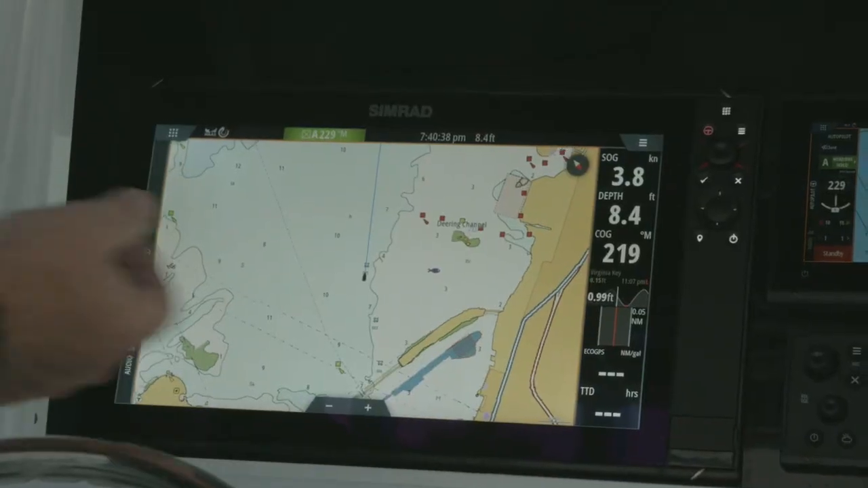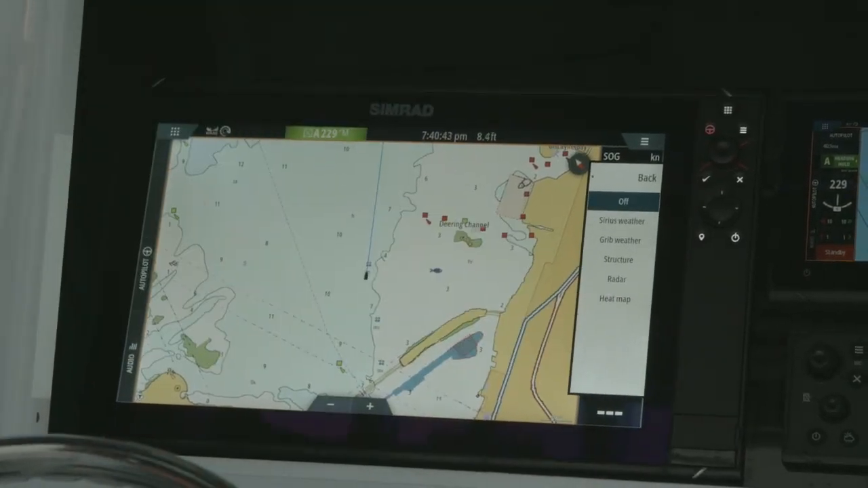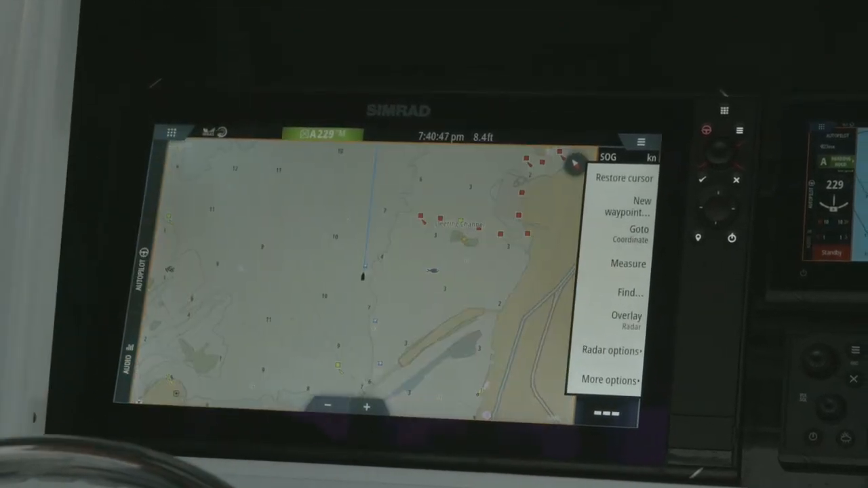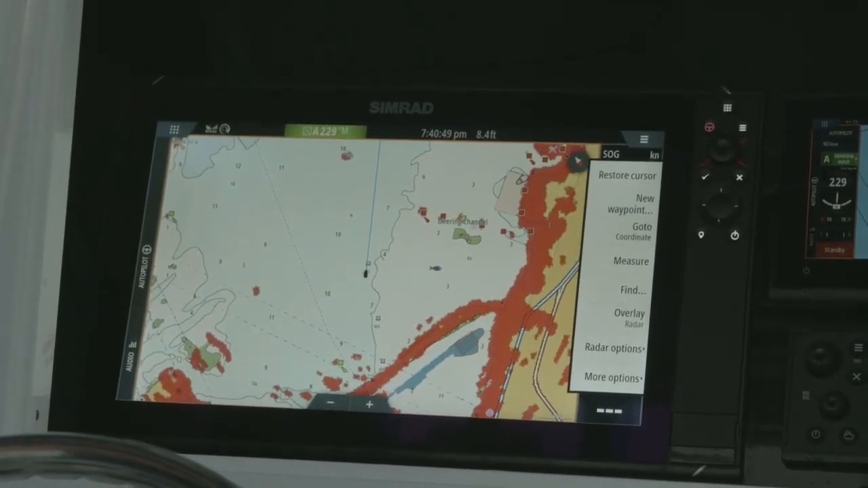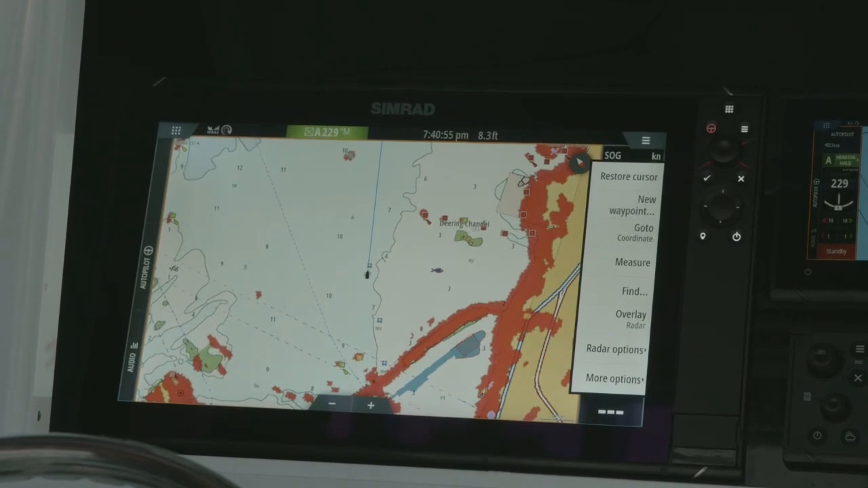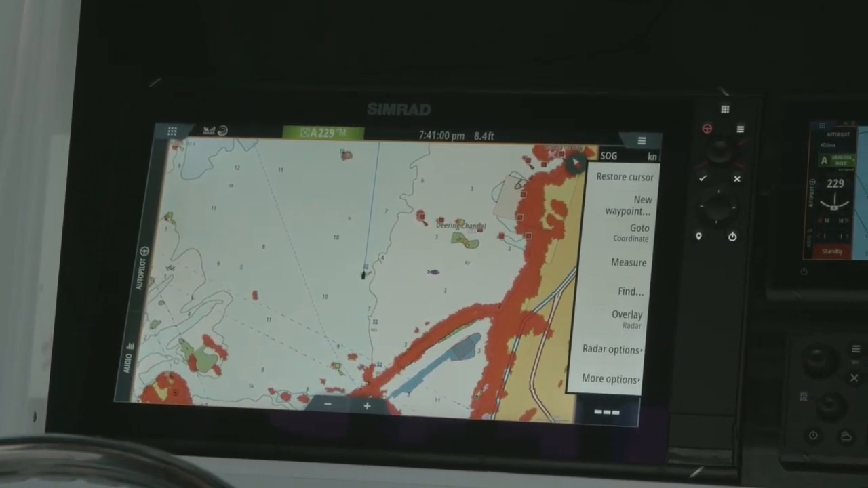The other thing I want to show you is if we do have a chart, we also have the ability to overlay. If we go into overlay, we can choose radar. Now remember, like I discussed earlier, for radar overlay, the minimum requirement is a 1 or 5 hertz heading sensor.